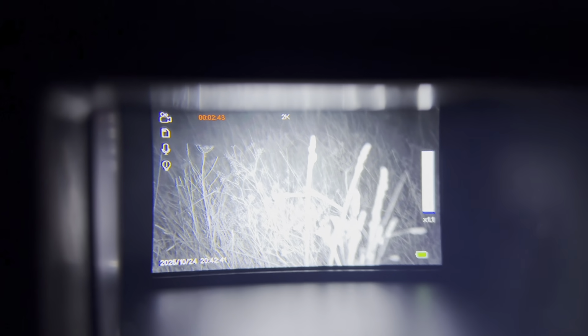Okay. And again, this is the view of the night vision, and then that's what we see. So you can see how good this is. There's a tree and nothing. So this does work really well. Alright, so you can see the zoom on the right there. So that zoomed all the way in.